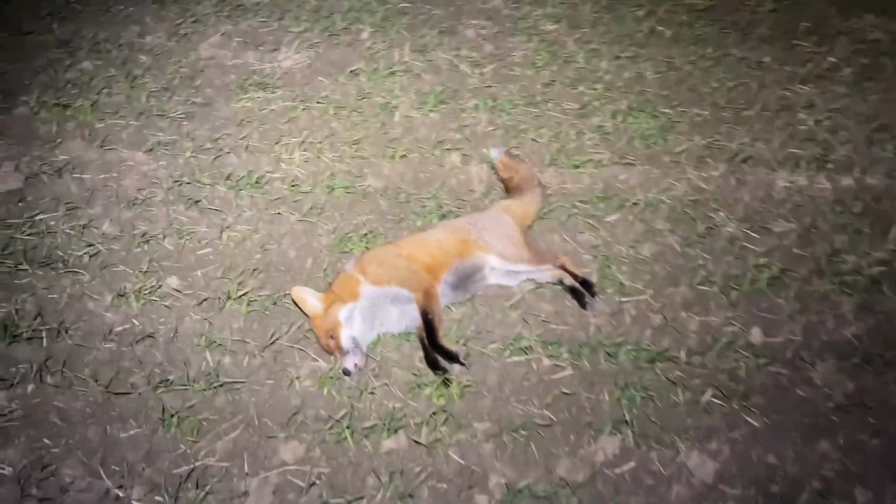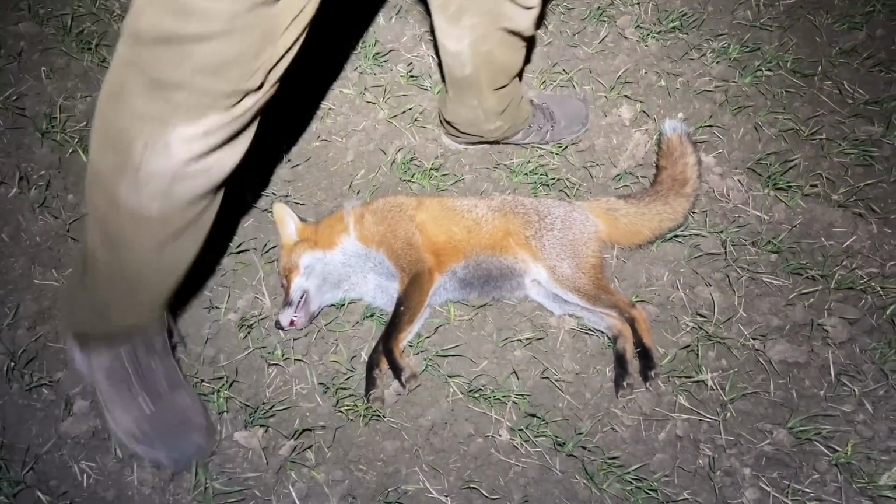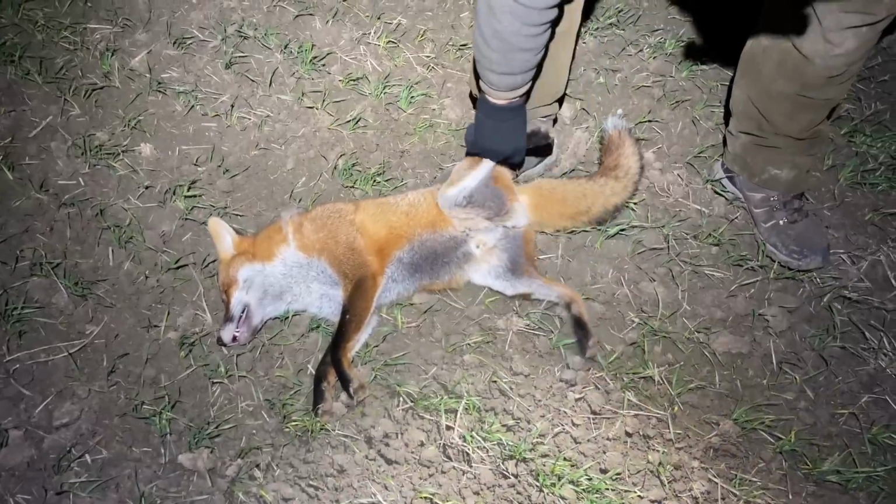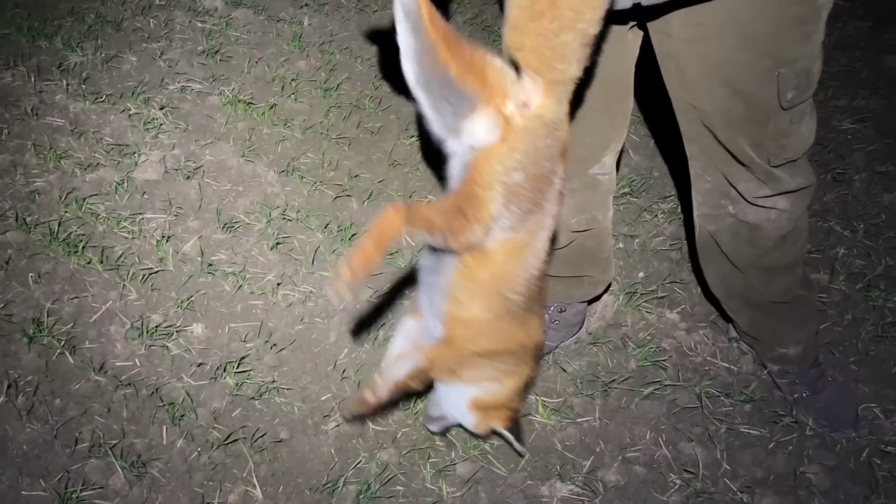I see bits fly off that one in the thermal. Another big one. Oh, he's a big lad, isn't he? It's not as big as that 15-pounder. No. The other one definitely looked smaller. So, there's the truck. Maybe there's something there.